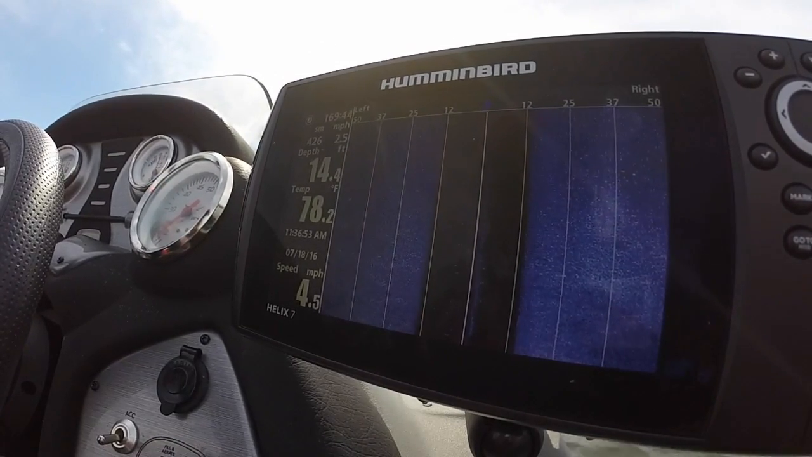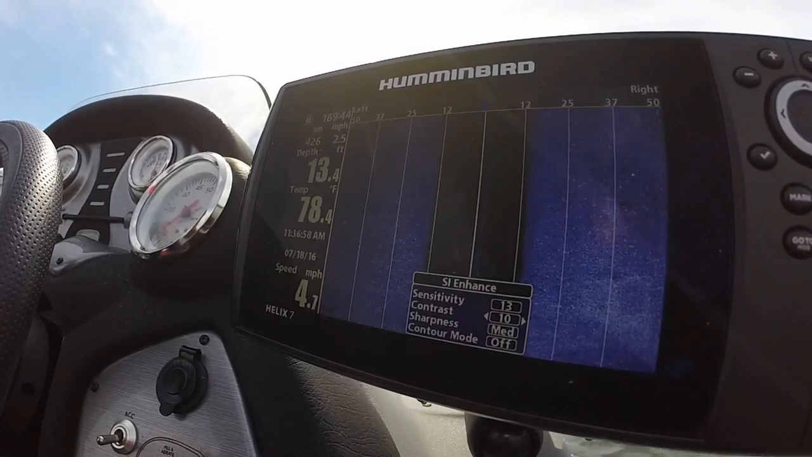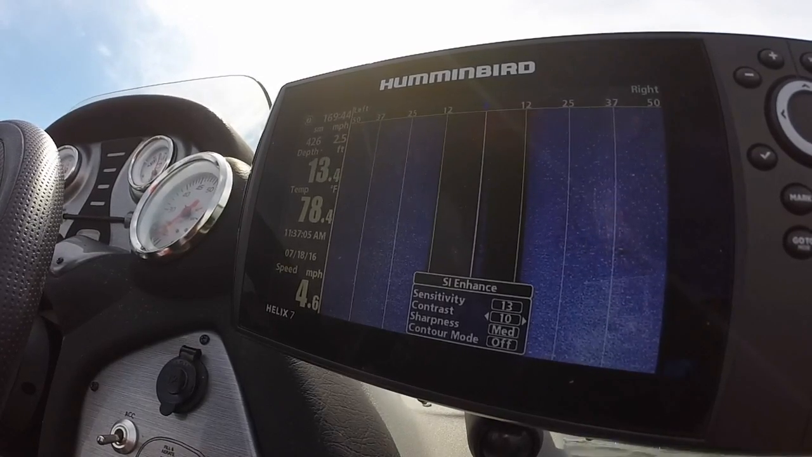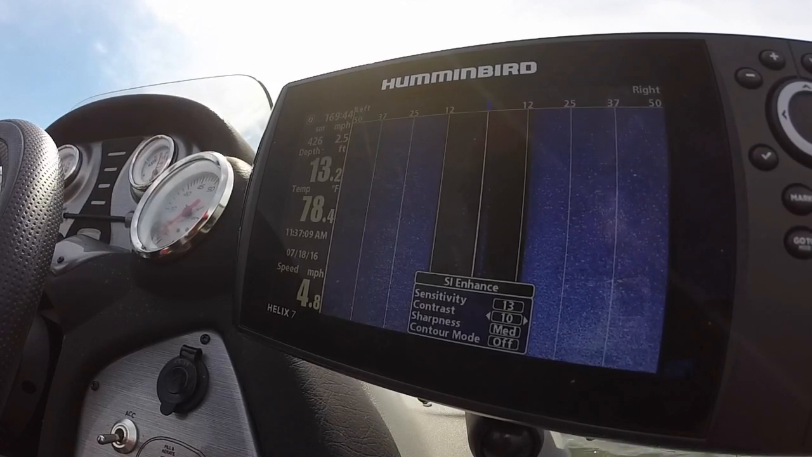Next, I'll go into settings. Settings with your side imaging can range. Sometimes my sensitivity all depends on water clarity. Sometimes it'll be all the way down to 11, sometimes as high as 15. Normally I keep it around 13, right there in the middle.